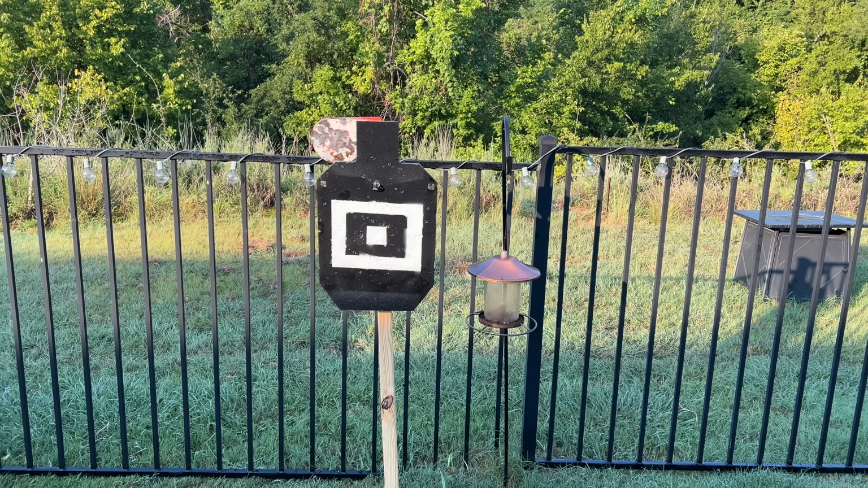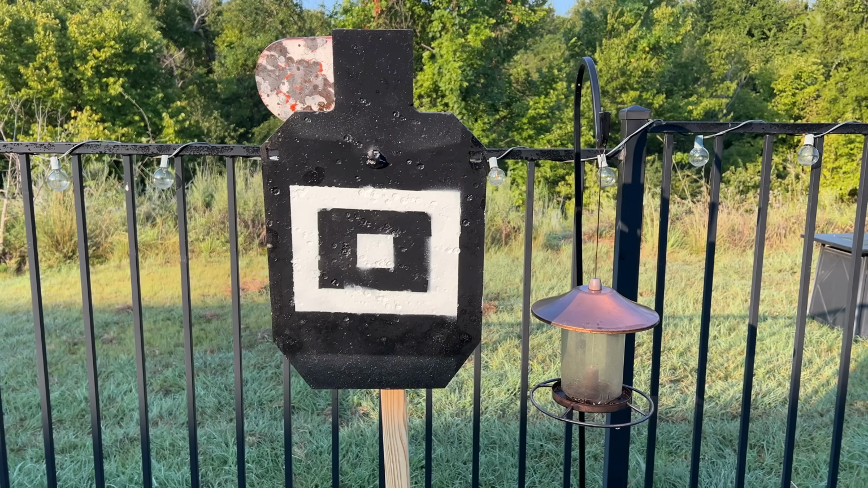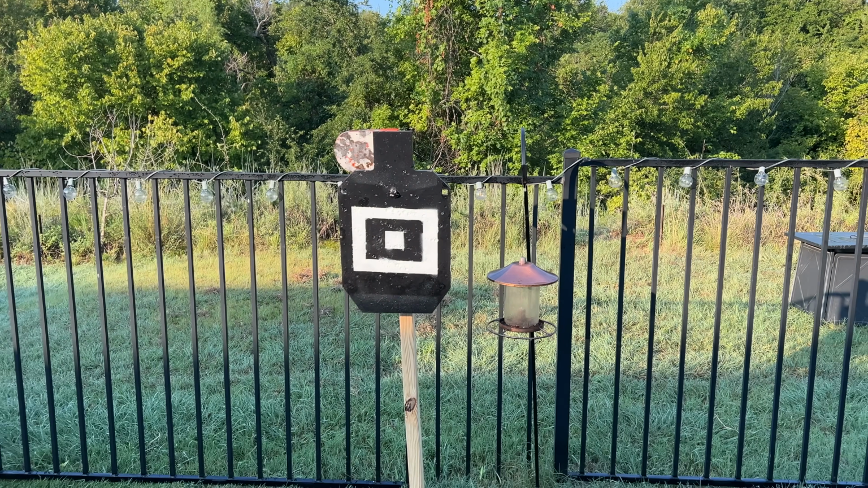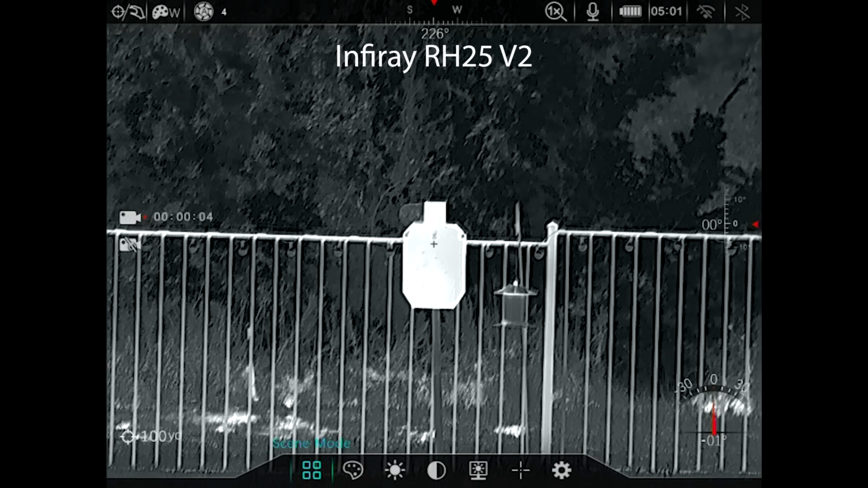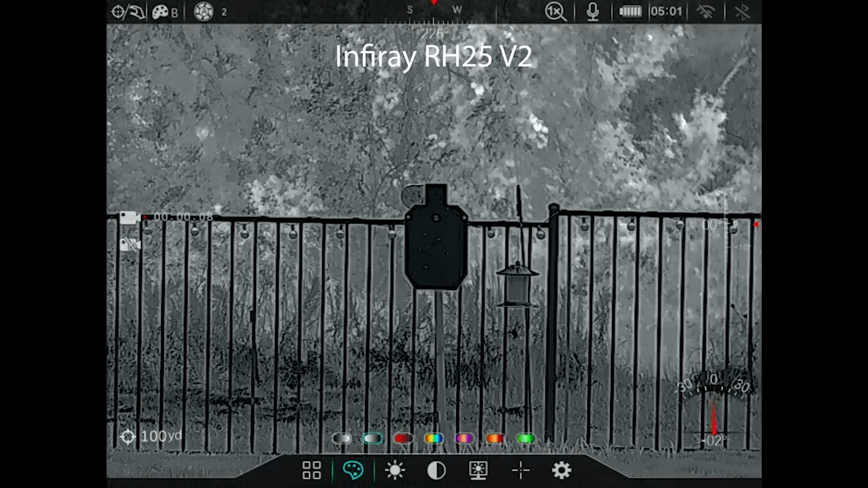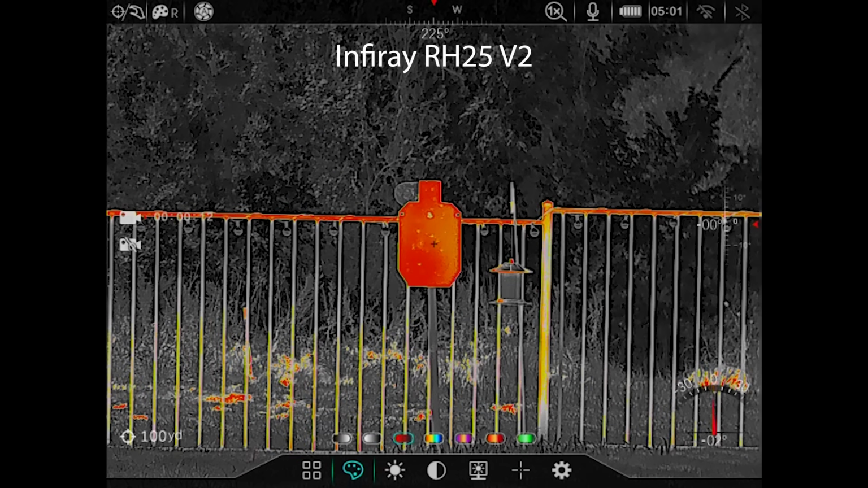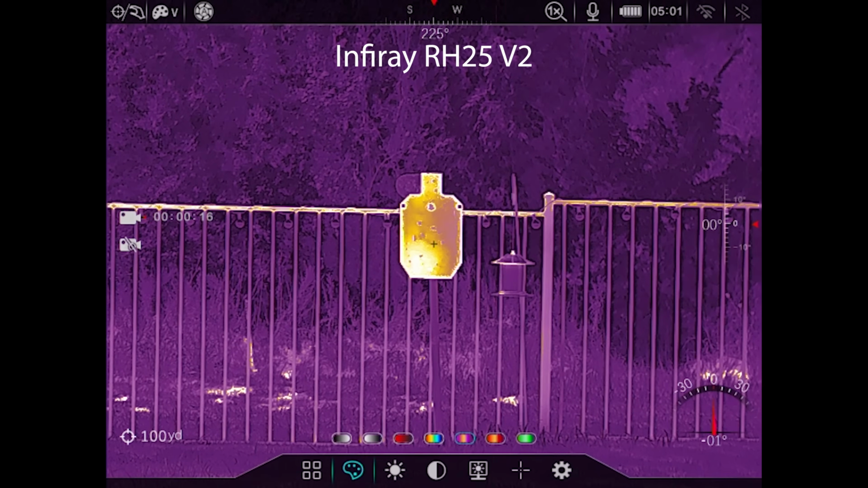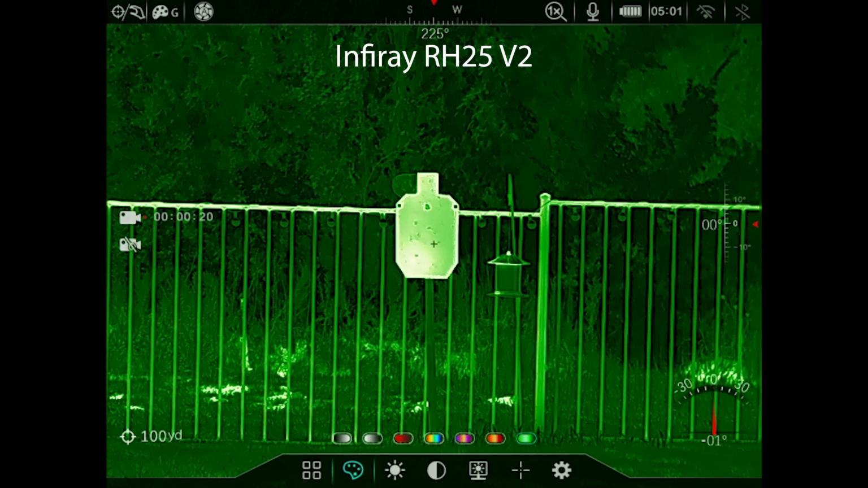Another practical test I put these through is to look at a steel target that I attempted to have some level of thermal contrast with the white versus black paint, since it's in the sunlight, and it does have divots from shooting these targets in the past before painting them. Now the RH25V2 was unable to distinguish the white from the black painted regions, but it did a very good job at seeing those divots. So just the ever so slight thermal contrast was picked up, and that is as a result of the sunlight hitting it at slightly different angles.